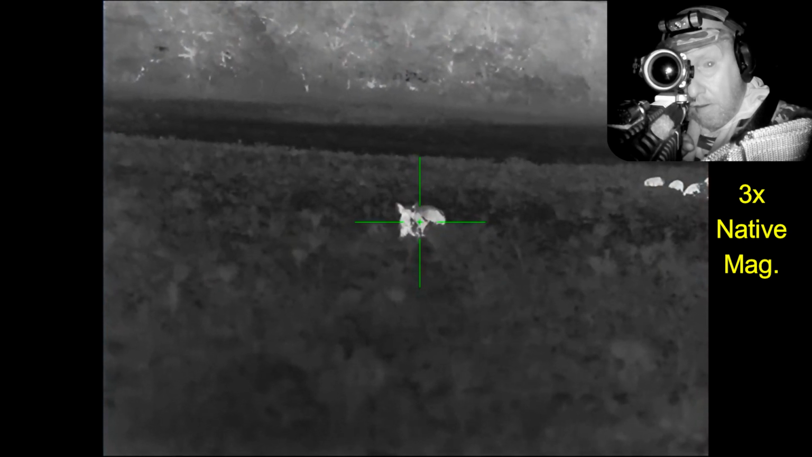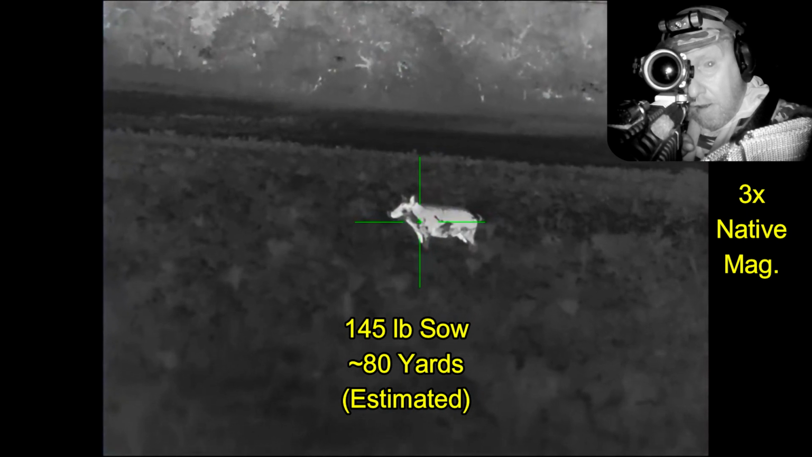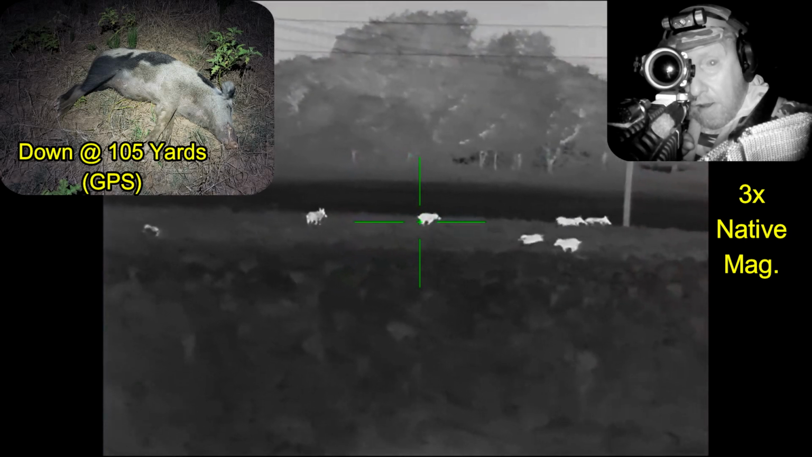So I have a choice of waiting for it to alert or just going ahead and shooting it, and I think I'll just go ahead and shoot it. Here I follow it and make sure it's going to go down, and I can see that it is.